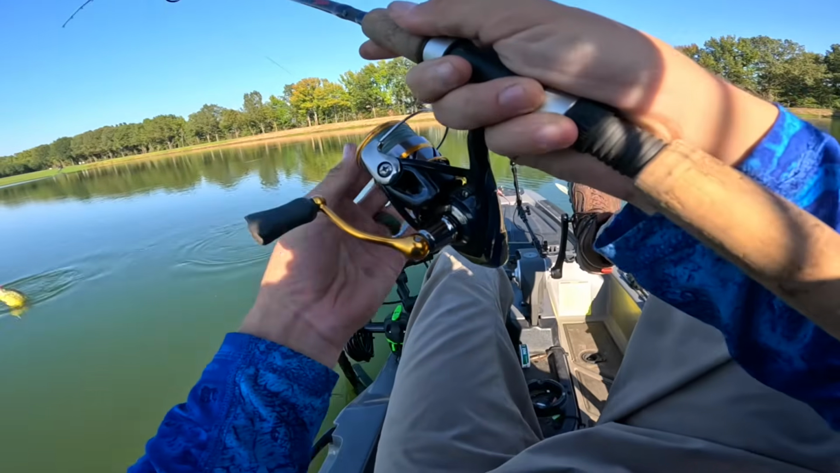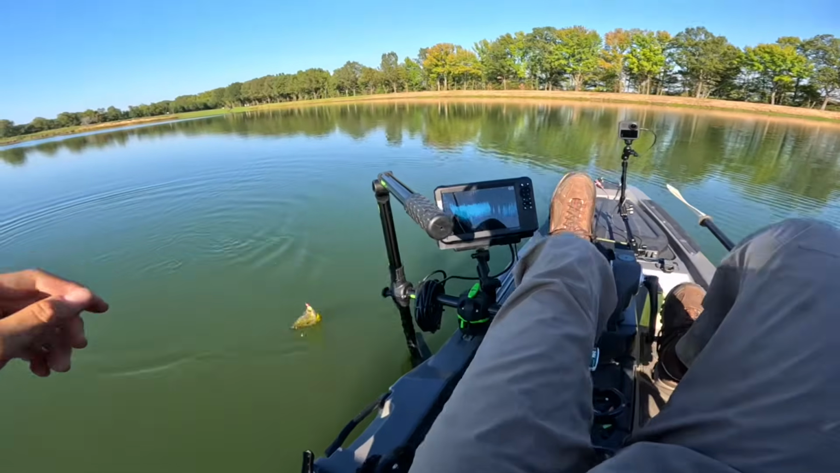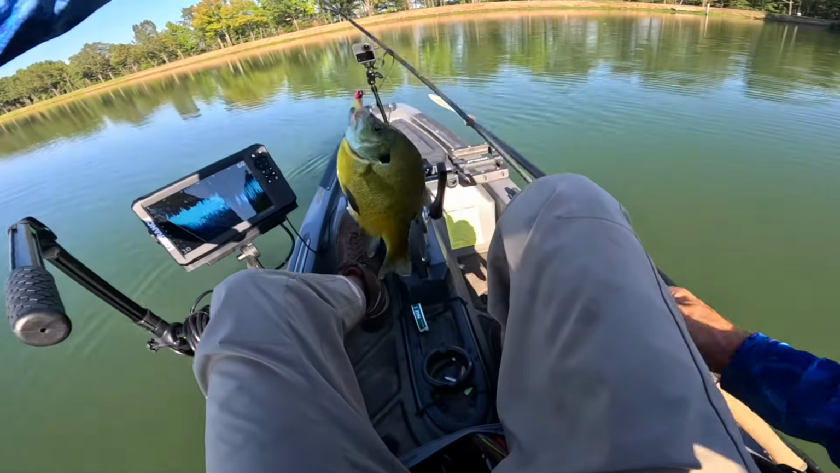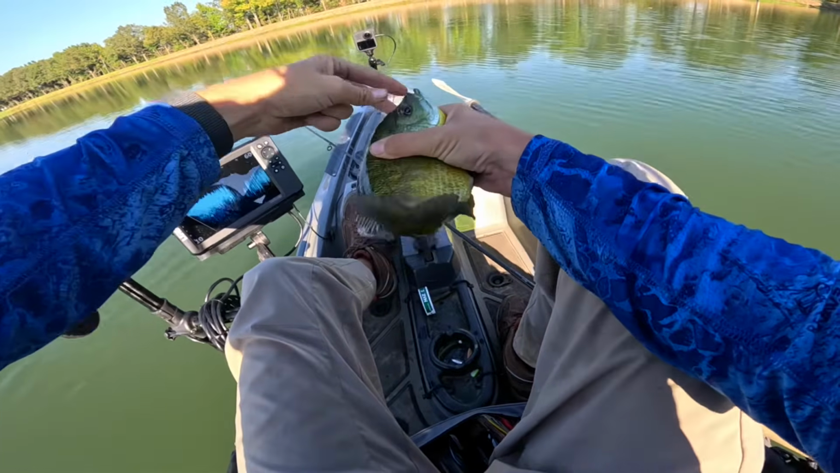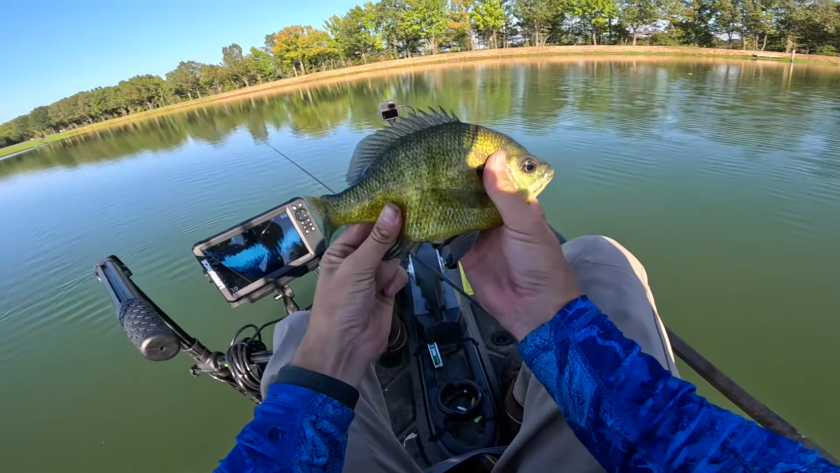Golly, the size of this freaking bluegill. Oh my gosh. Woo! That is a giant. Oh my lord, that's a giant. Look at the size of this thing.